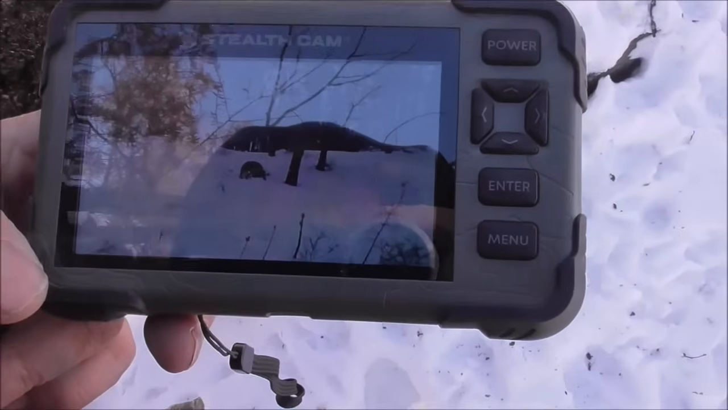There's 980 videos on here. It's hard to tell on this little small screen. Pretty sure that's a coyote. Maybe a wolf. This card reader is kind of hard to see on, but when I get back home I'll be able to tell on the computer a little better. Anyway, that's more promising than before.